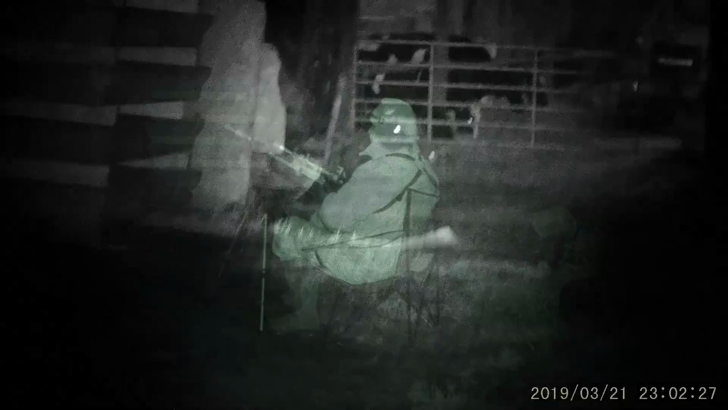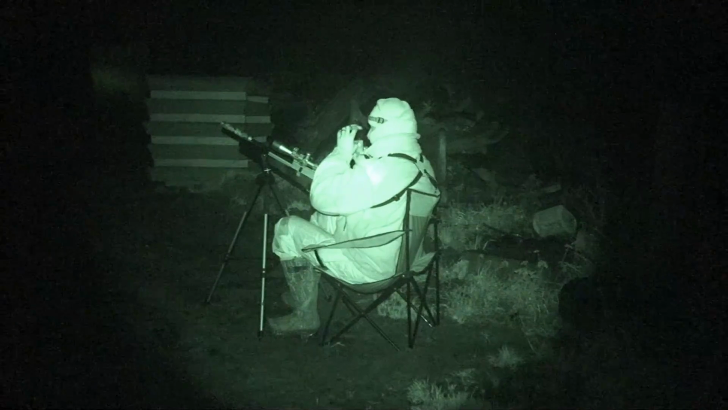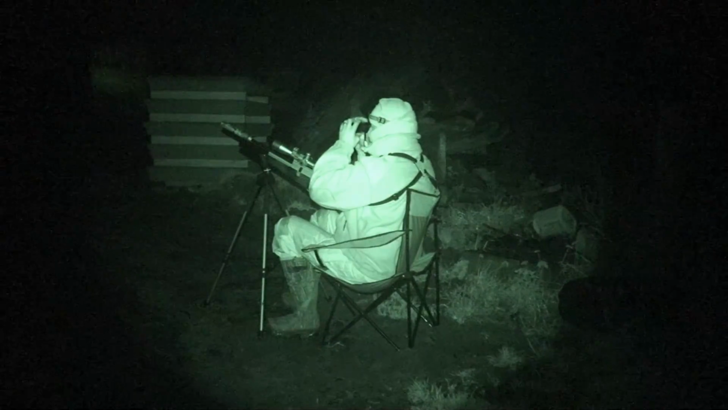I picked a spot where I could see most of the yard in front of me, including a few likely spots. One particular one just 15 yards in front of me, where I saw two rats one night before feeding in among the silage while I was out after foxes. Looks like I've got competition tonight. Kitty cat's out, and it's not the only one either.